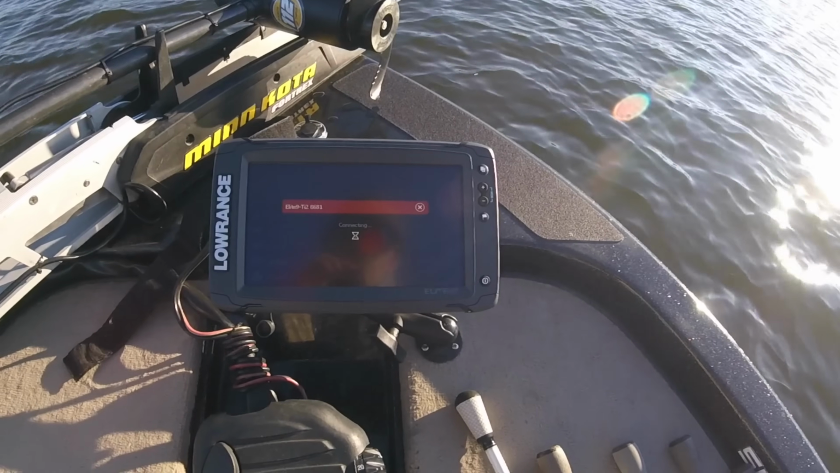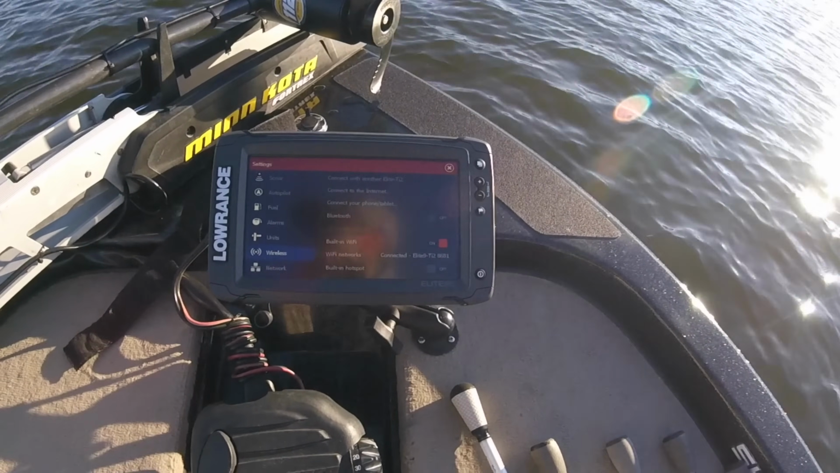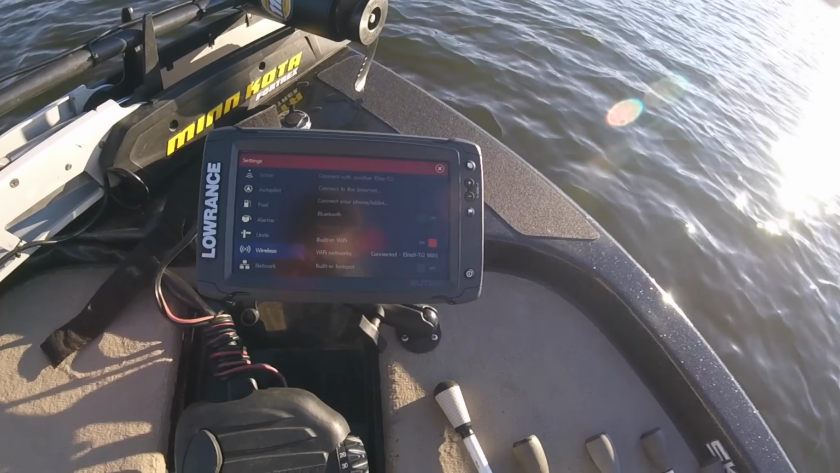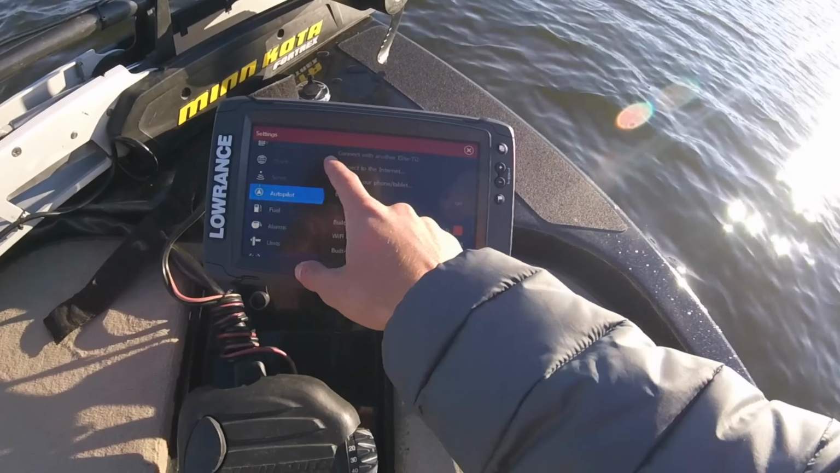And that's it. That's how fast it is. I didn't do any editing as far as cutting out, making that look fast. That's what it is. I've been really impressed with the speed on these.